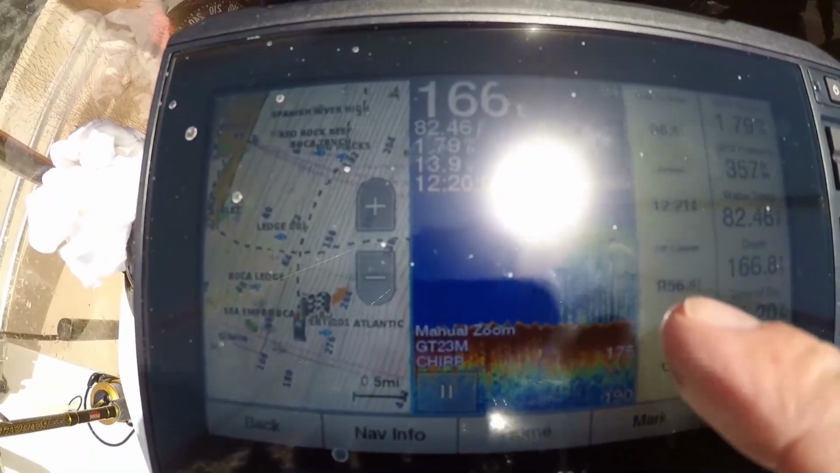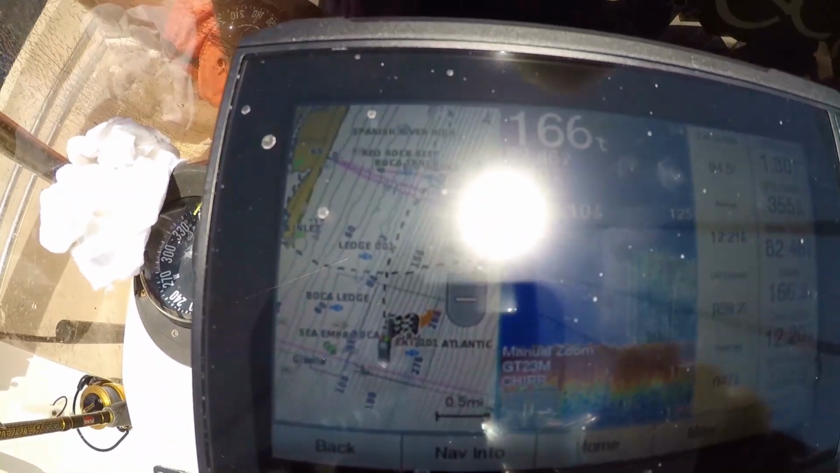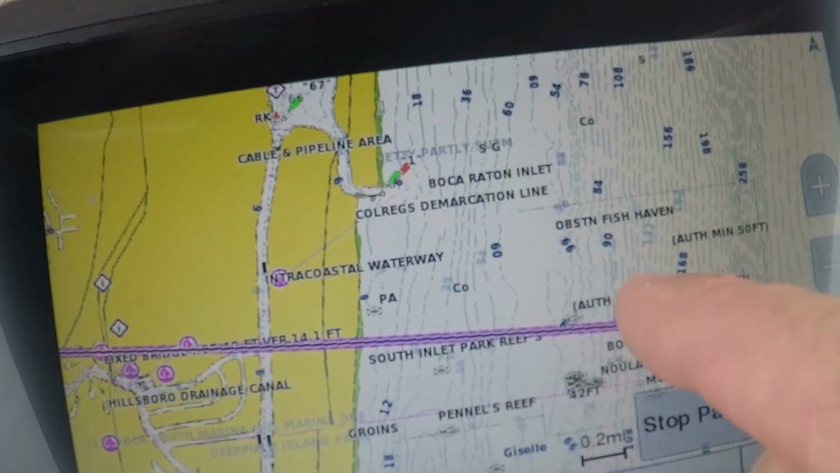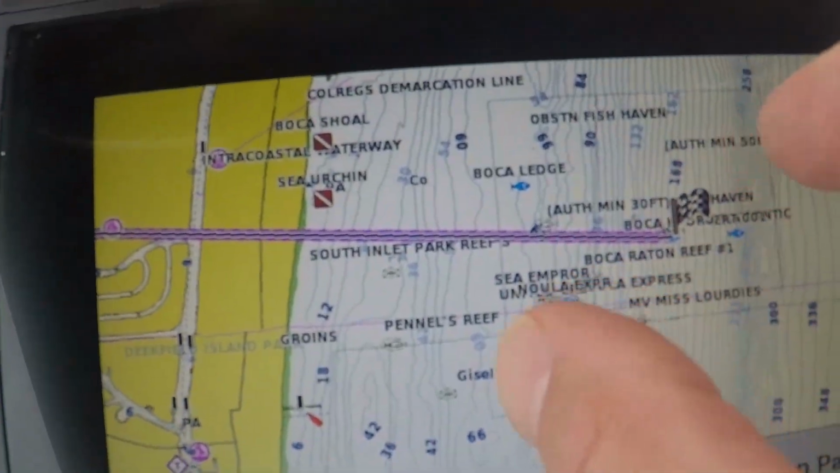Okay, so if we're talking about finding fishing spots in its rawest form, you're going to need to know how to use your electronics. That being your GPS and your fish finder. Now most GPS units come preloaded with what is considered public numbers for certain fishing and diving spots. Most of these being shallow wrecks and reefs. So that makes part of finding these fishing spots easy.